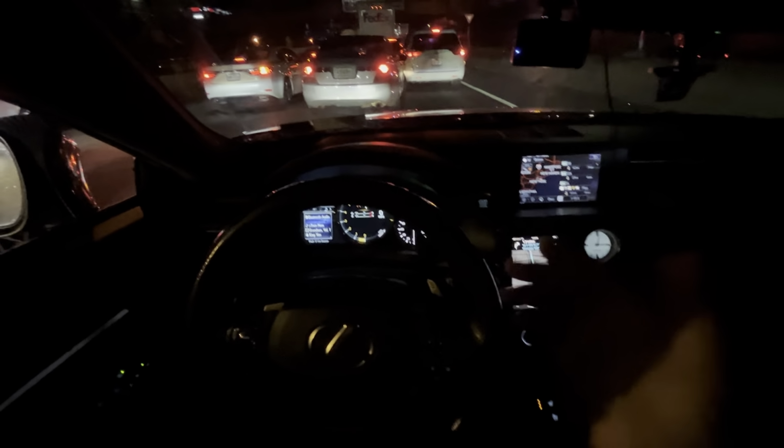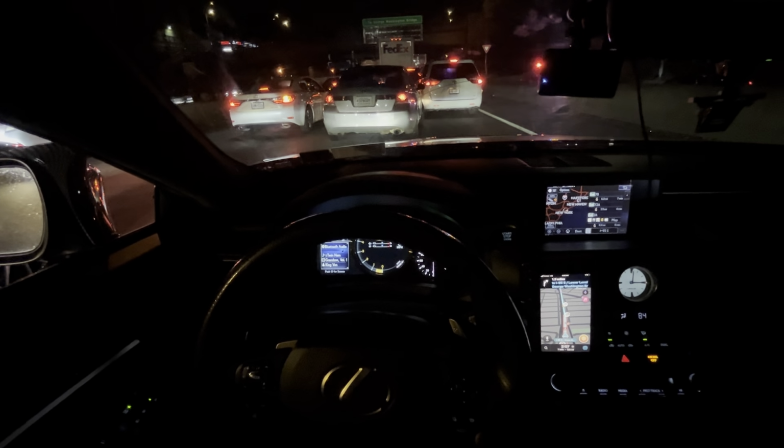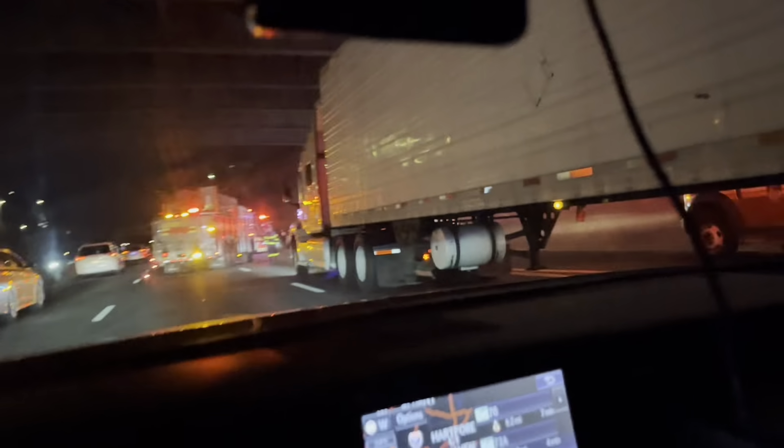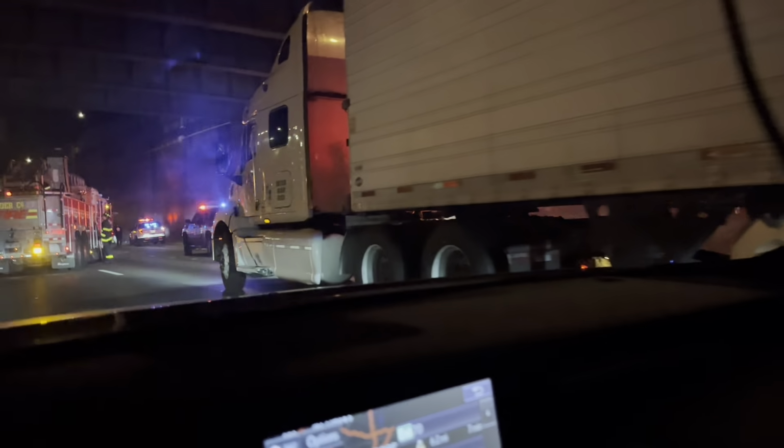And what on earth happened here? So guys, I think an accident occurred. Yeah. It seems like a pretty big accident, as you can see. No way it was with the truck? A truck? Dude, the fuck? No way. No way it's this truck.